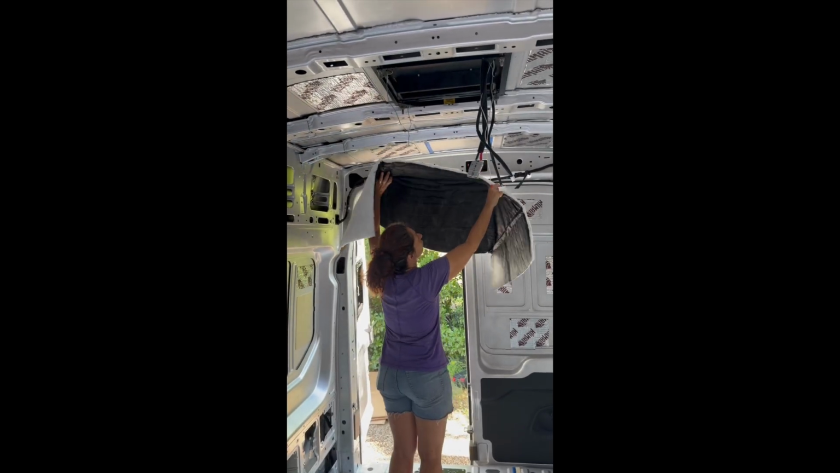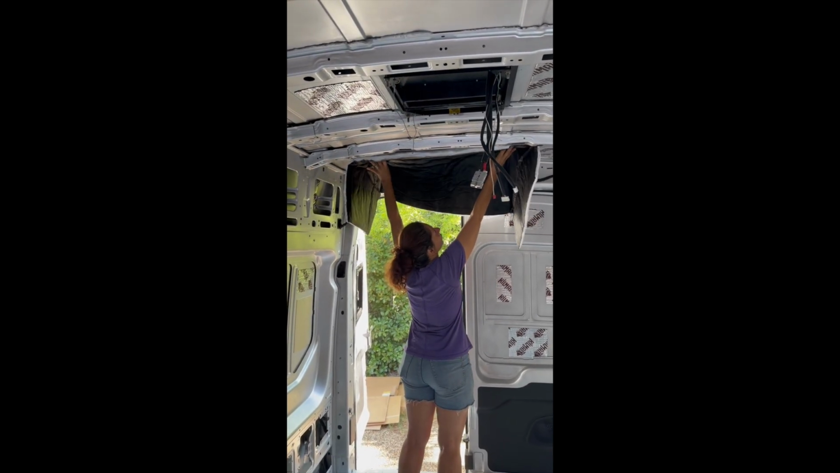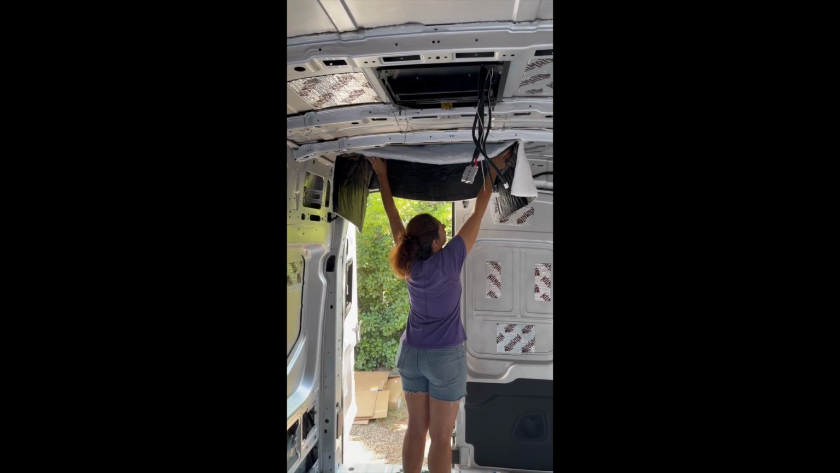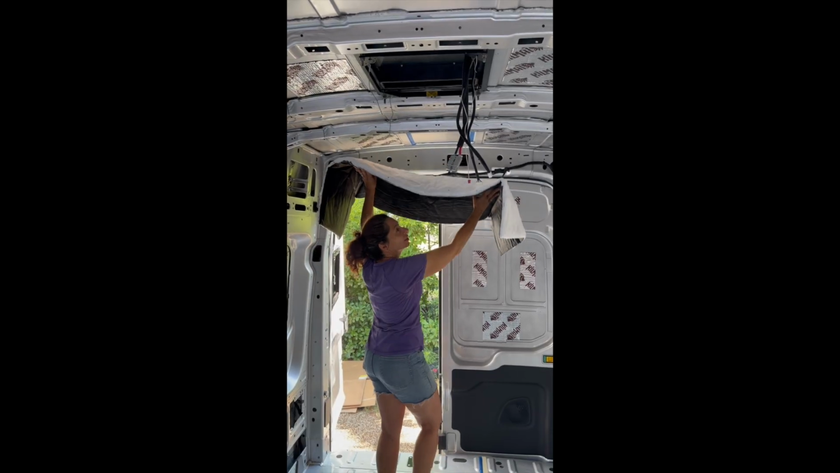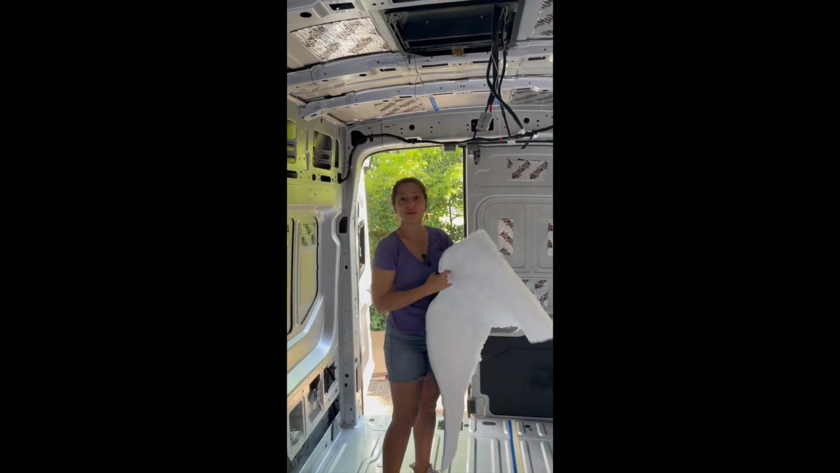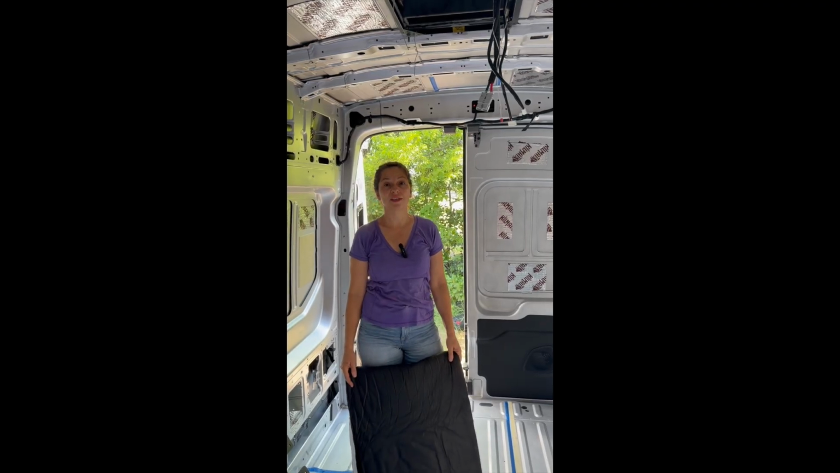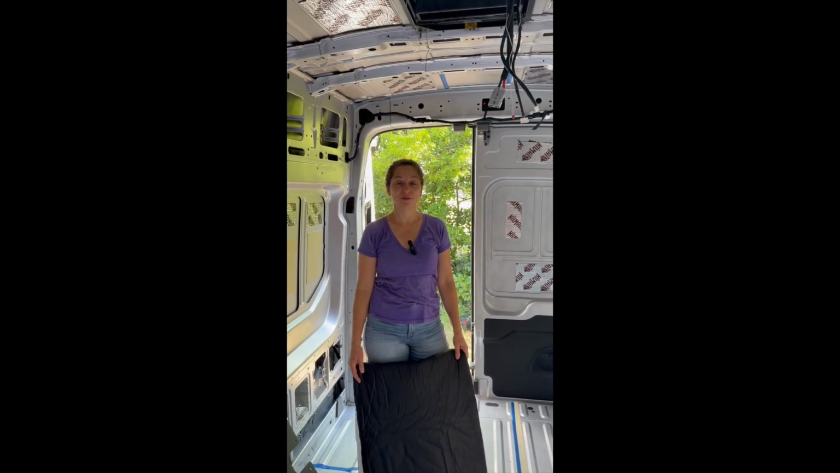Of course, I'm a little short, so I will have to have a step stool here to actually do it, or have Chris do it, and this will go up in one part of the ceiling. So that's the plan for now. I'm not sure if there's anything that I'm forgetting, but it seems pretty straightforward, and this is what we're doing today.